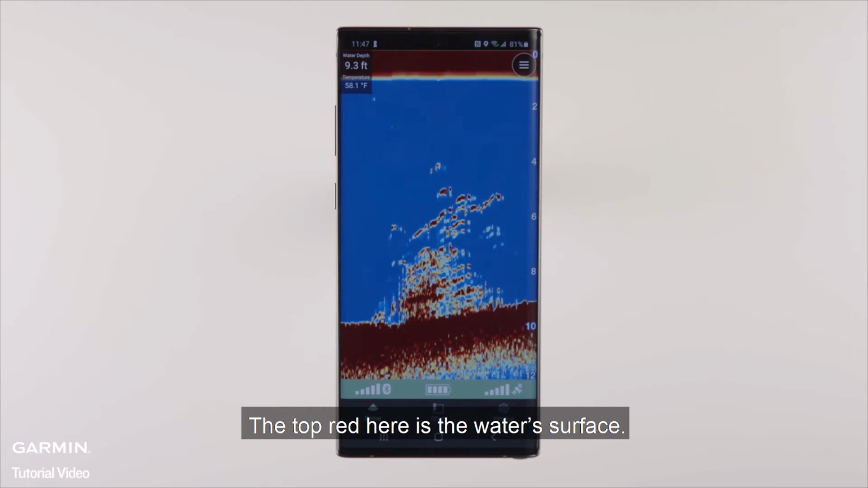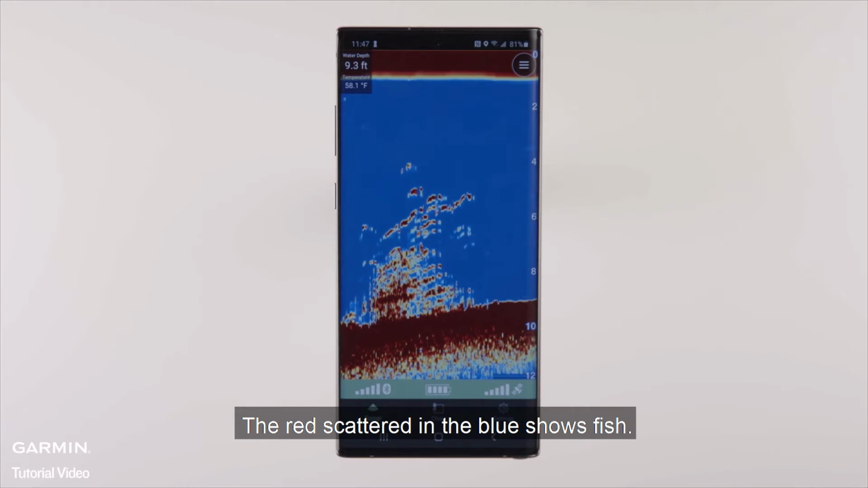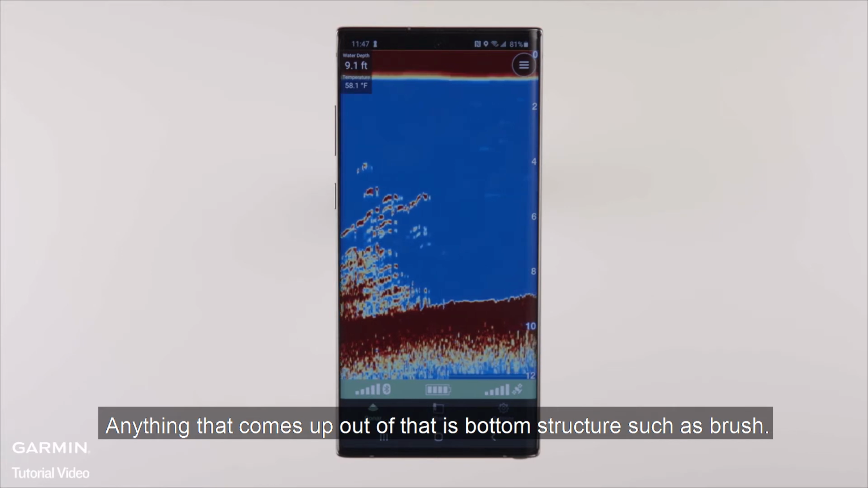The top red here is the water's surface. The red scattered in the blue shows fish, and the red at the bottom of the phone shows the bottom of the lake. Anything that comes up out of that is bottom structure, such as brush.